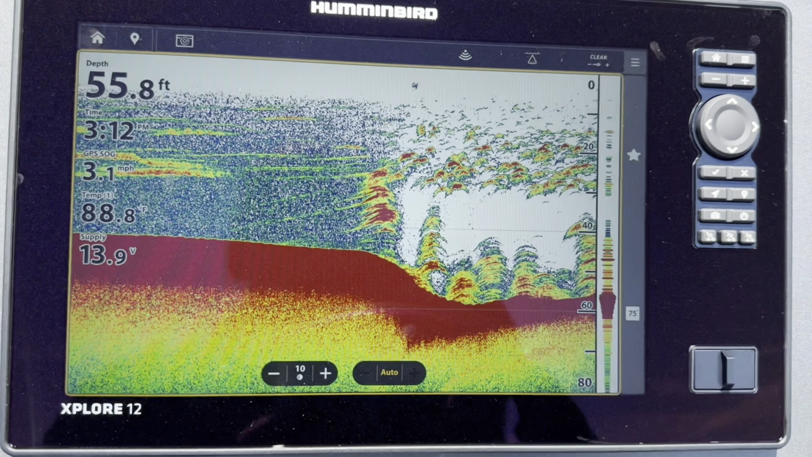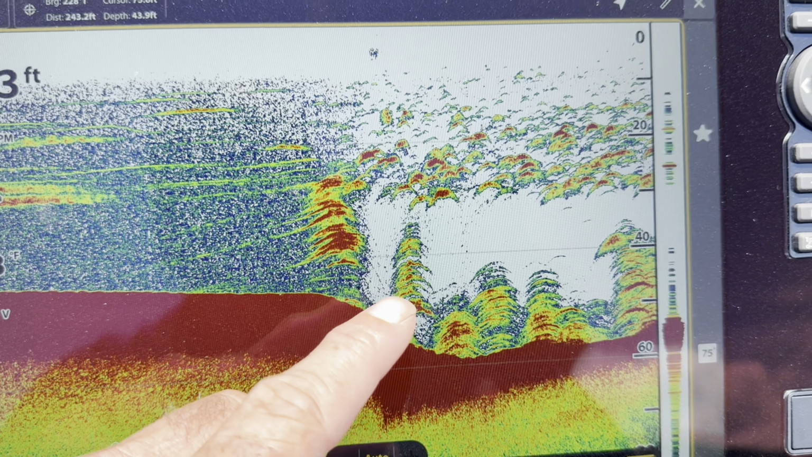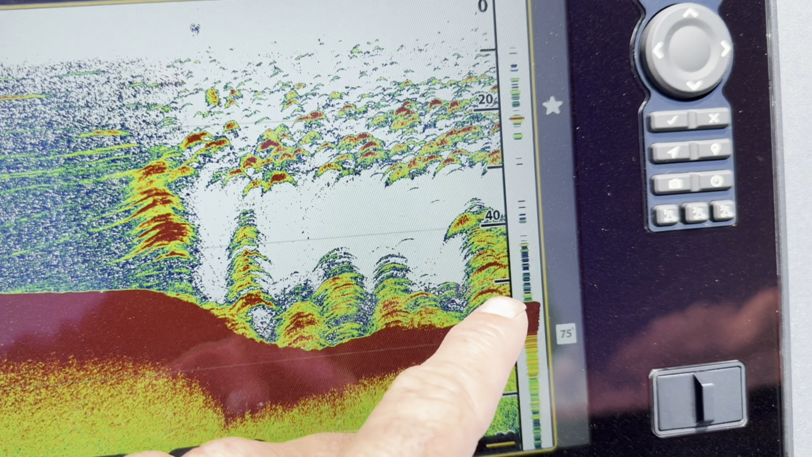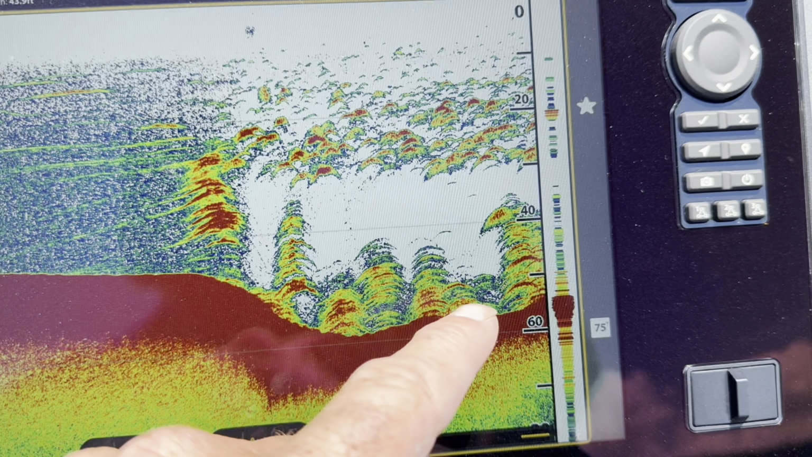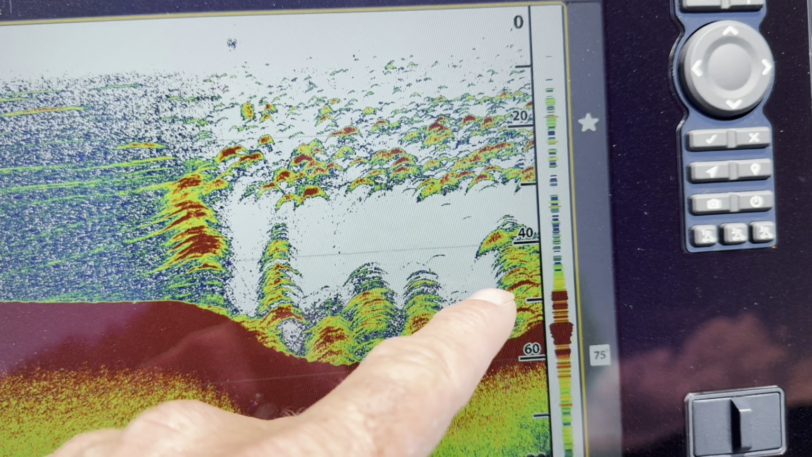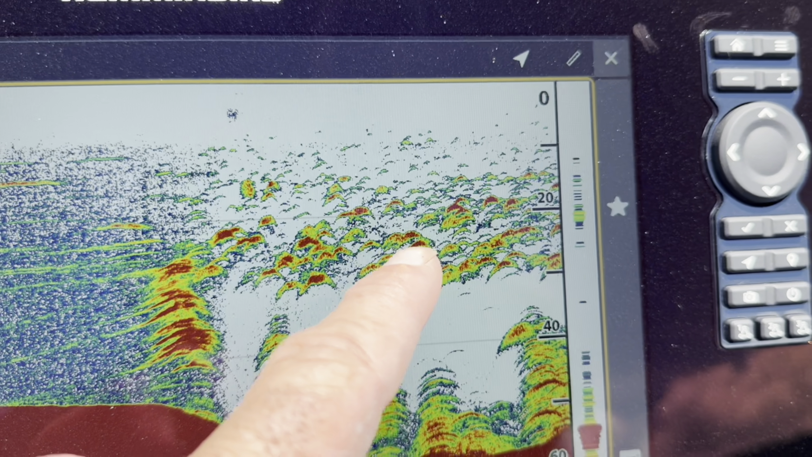But here's some stuff here, guys. Let's take a look at this. Like that right there, that's a submerged timber. That's a submerged tree right there. These are also submerged trees. You can see them coming up from the bottom here. It's 40 foot deep there, so it's 60 foot deep here. The tops of these trees are coming to 40. Here's a bunch of fish right above them here.